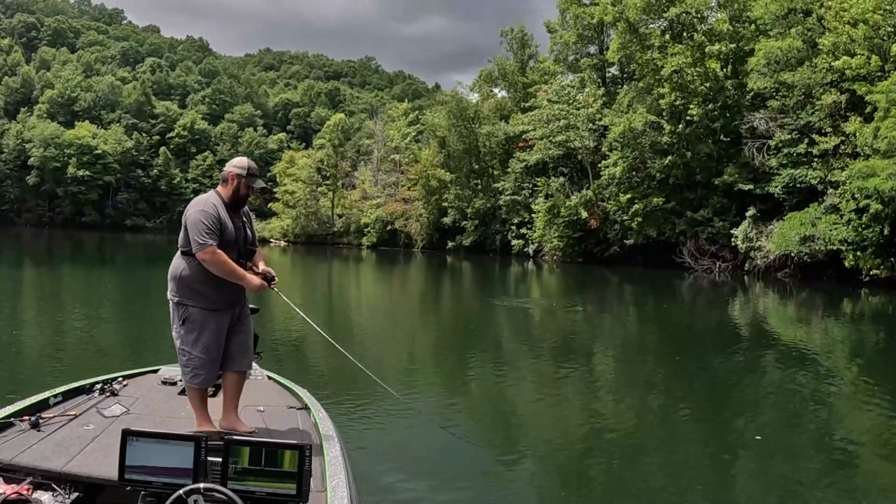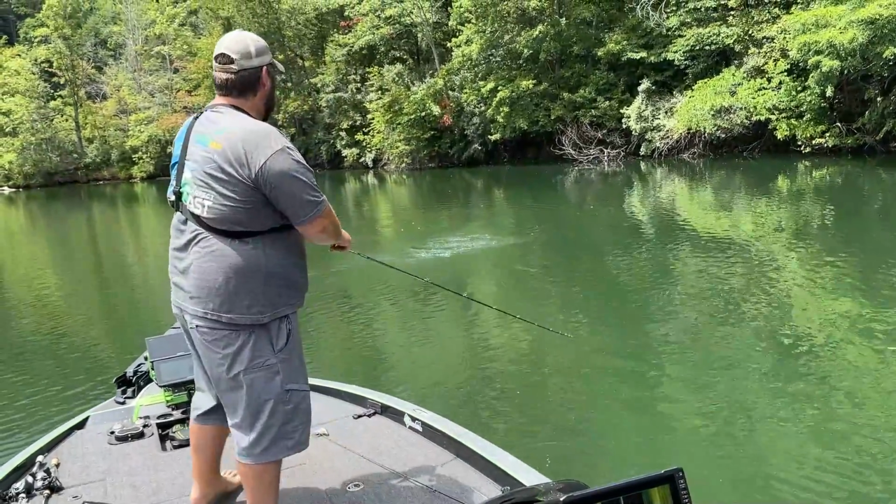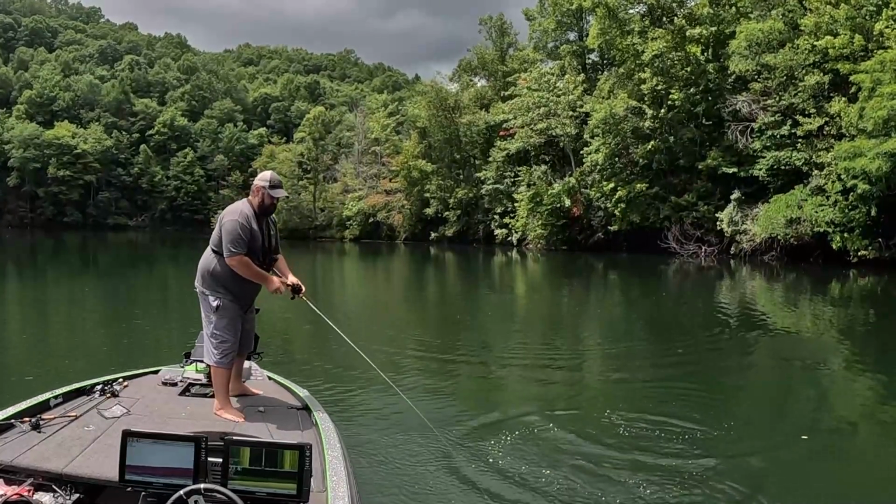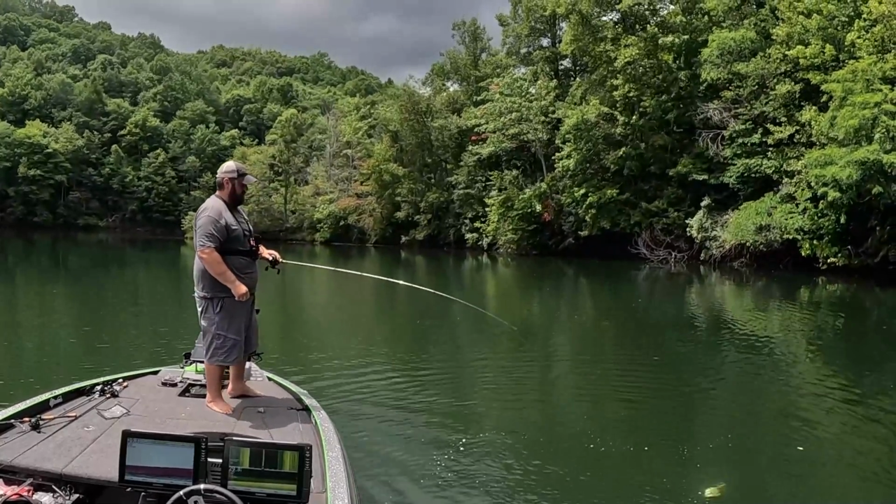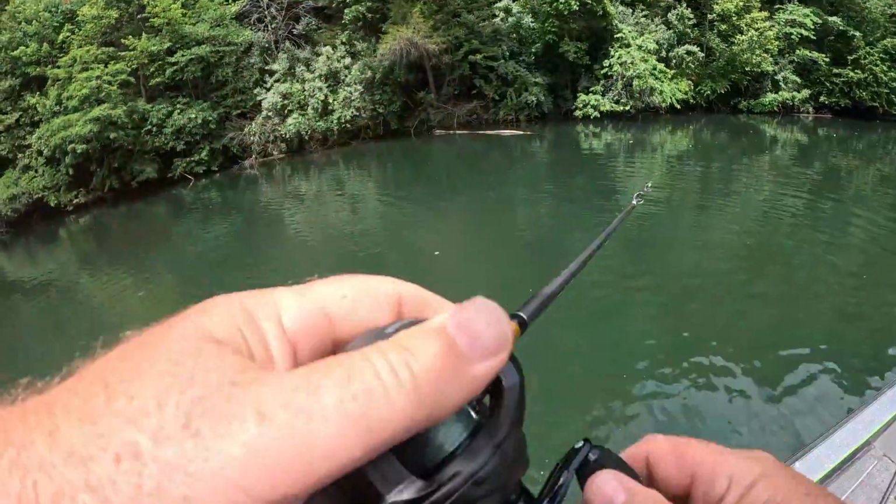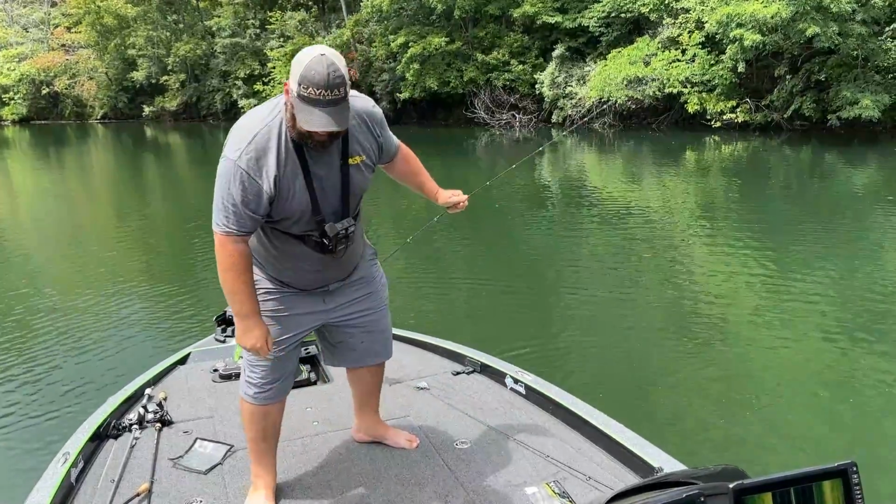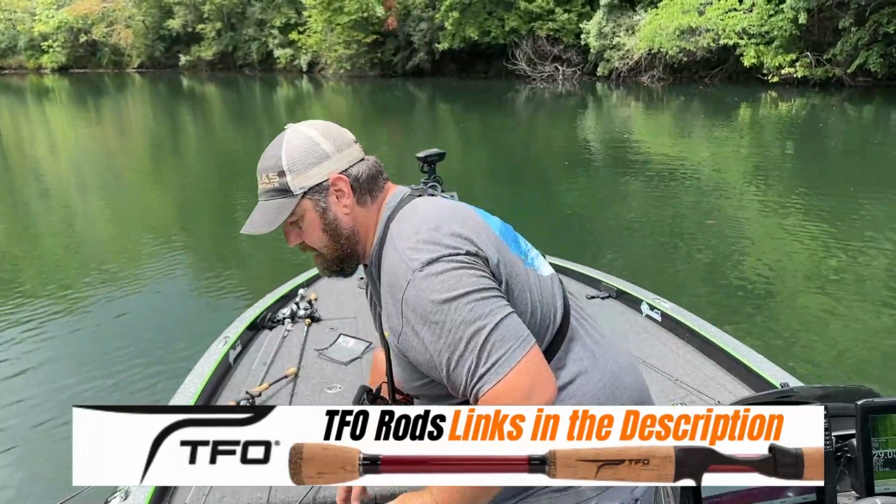Got him. We got the smaller buddy. That is, and there's 2, 3 with him. No, it's a largie. He's barely hooked. Look there. You see him with him? Yeah. Barely hooked. That's a good one, dude. Look at that. Look at that. Nice little fatty on the